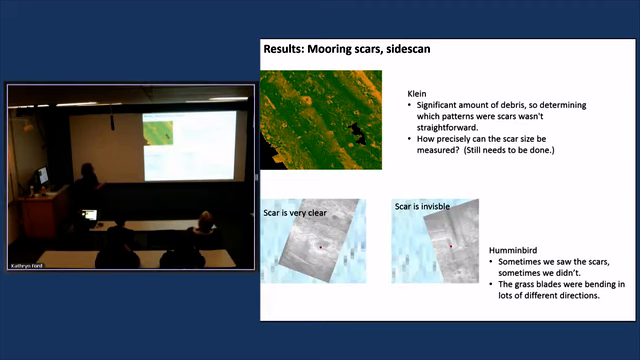All right, so here are what the mooring scars look like in the side scan. This is Klein data out of Manchester Harbor. The little stars that you can barely see, those are the moorings. So you can see the stars line up really nicely with some of this side scan data.